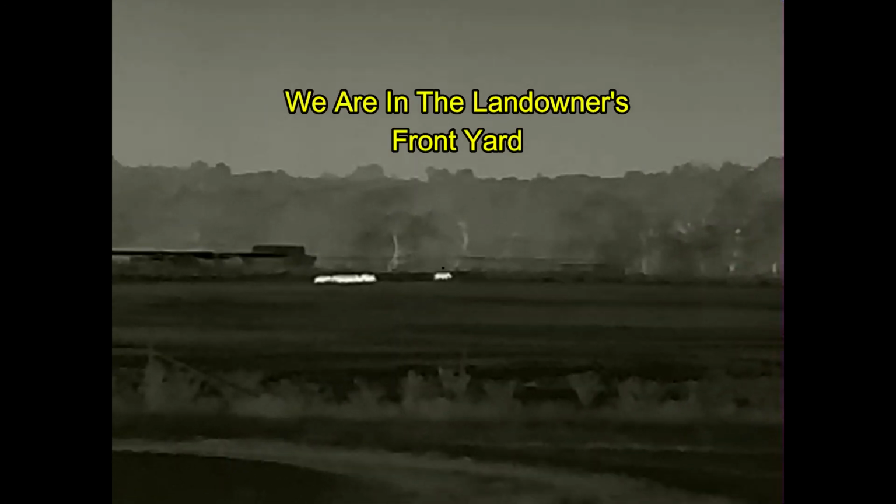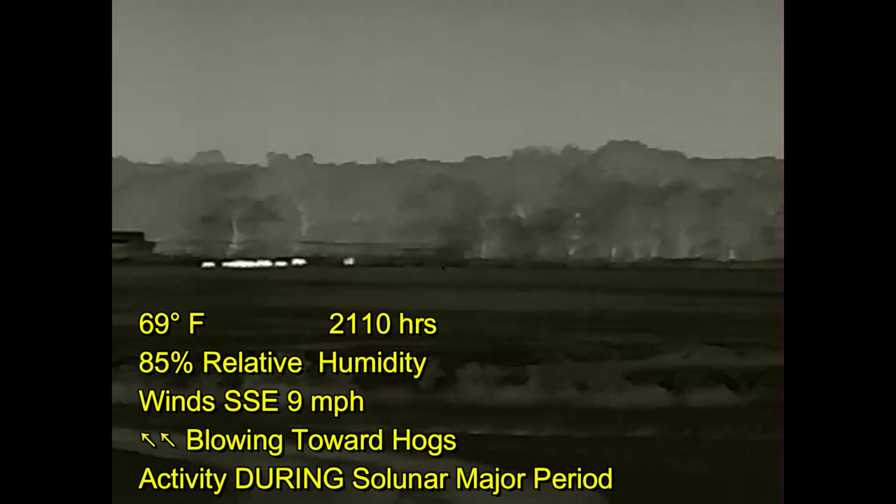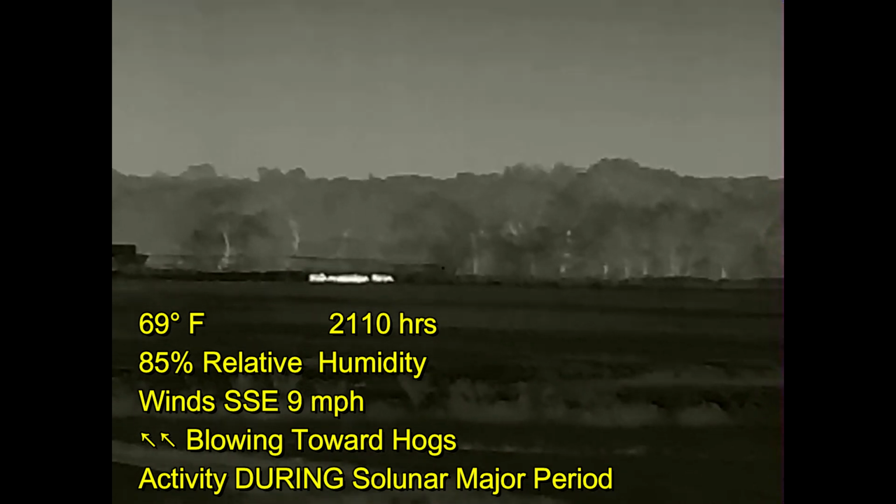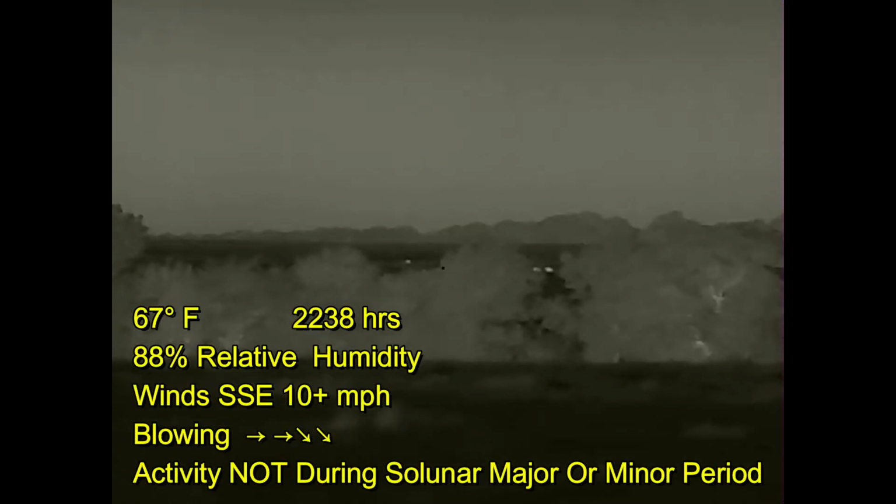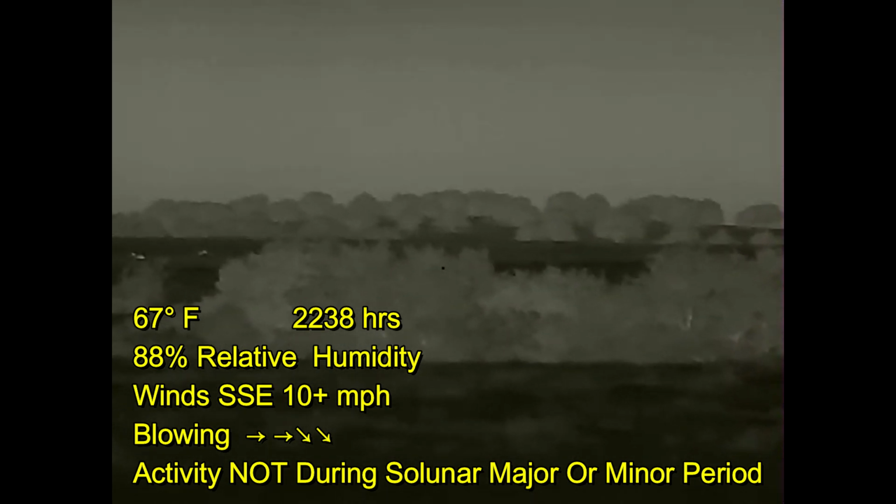Next property we came to, kind of embarrassing, it's the landowner's property. And before we even got in the field, the hogs had us busted, and they took off, and we didn't even bother to go after them. Moving on to still the next property, we've got hogs way out there on the other side of the creek, several hundred yards away. In order to get there, we're going to have to follow this car path that's going to lead to a gate that'll allow us to cross the creek.